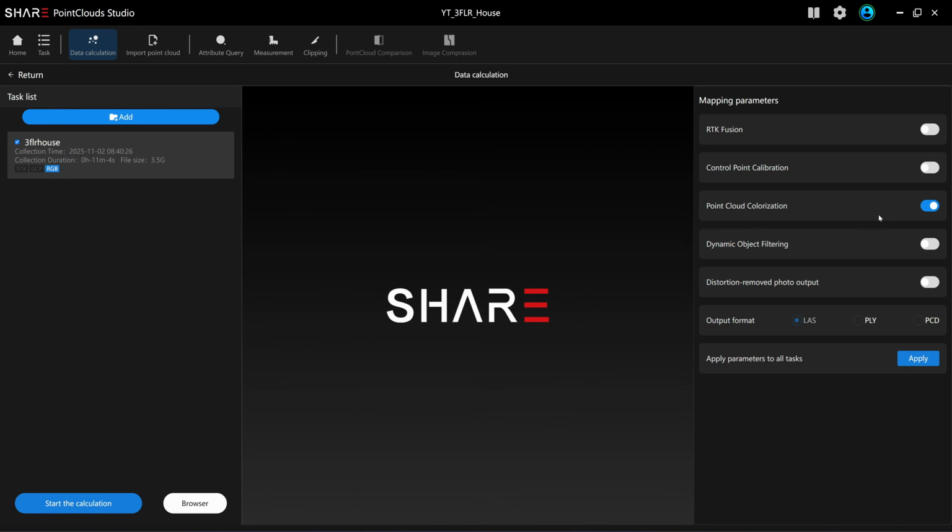Point cloud colorization, I highly recommend turning this on because the color point cloud from the Chat C1 has a high density, almost matching the non-color version, and the quality of the color point cloud is very good. If you don't want the color one, you can turn this off and you can process the point cloud a little bit faster. But the color point cloud is actually worth it, and you can use it for reverse engineering. Dynamic object filtering will remove moving objects, like when you have a pedestrian or a moving car. In this project we don't have that, so I will turn this off.